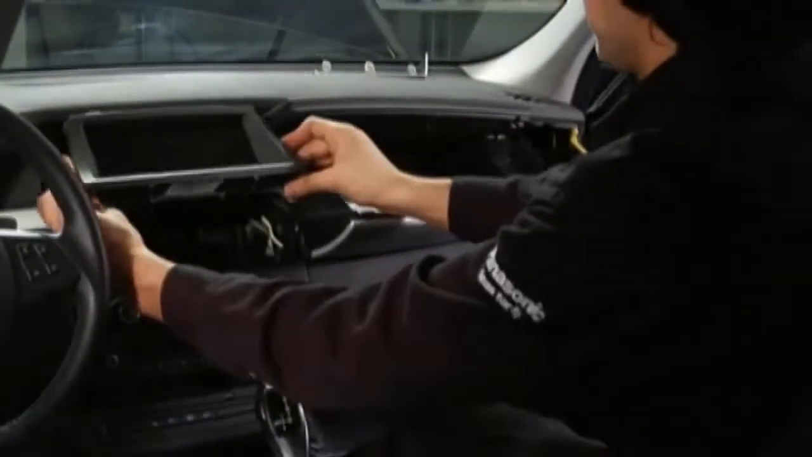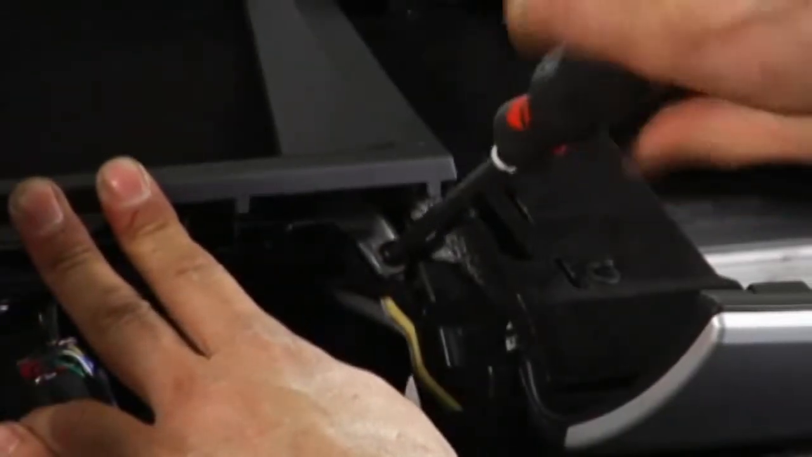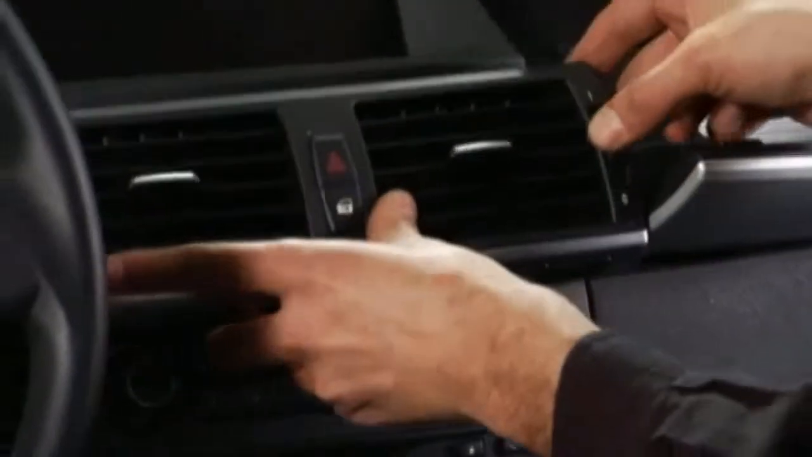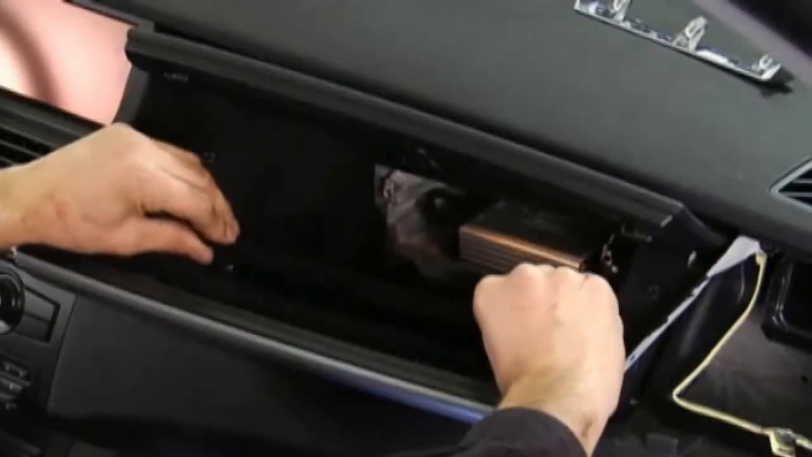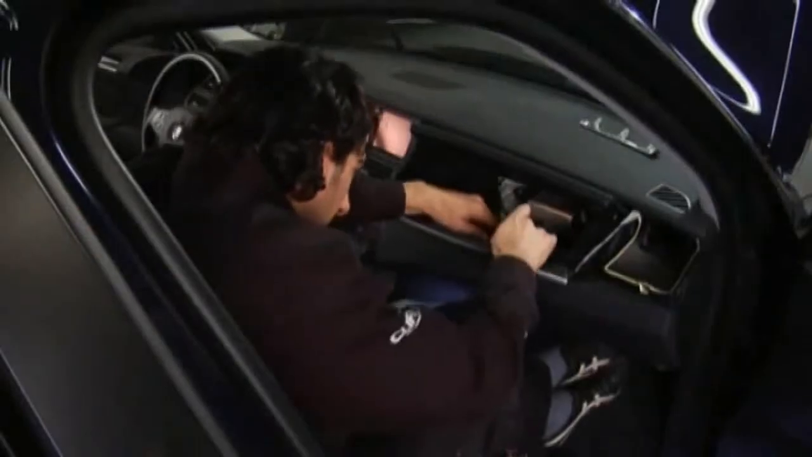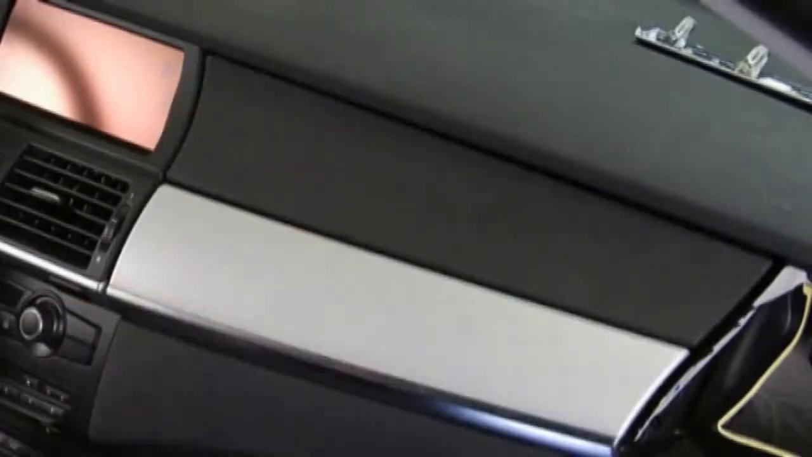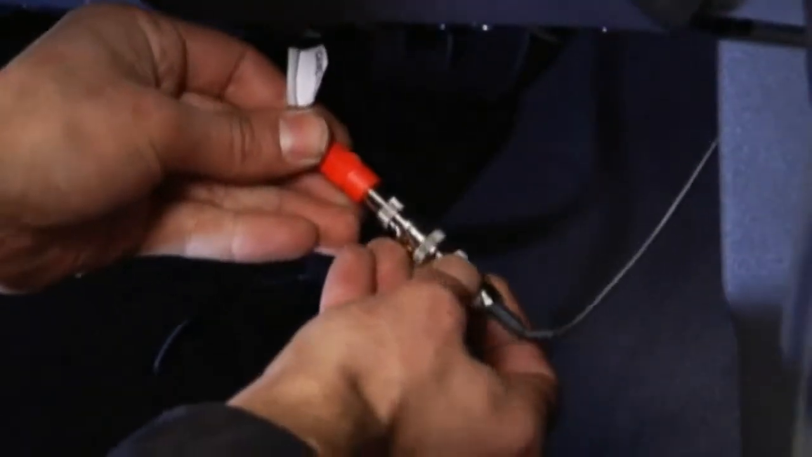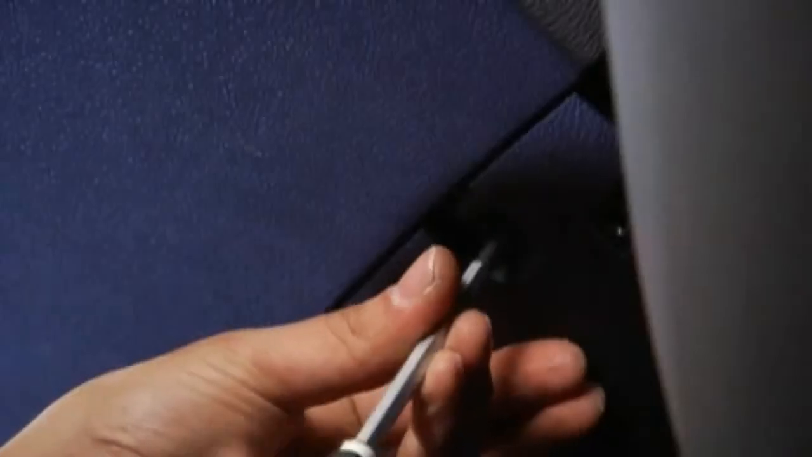After this final connection, the iDrive LCD and other parts of the dashboard can be put back in their original place. The nav TV module is hidden behind the glove compartment. The final step is to connect the power to the Pathfinder and the video cable from the Pathfinder to the nav TV. The Pathfinder will send its images over the nav TV to the iDrive screen.